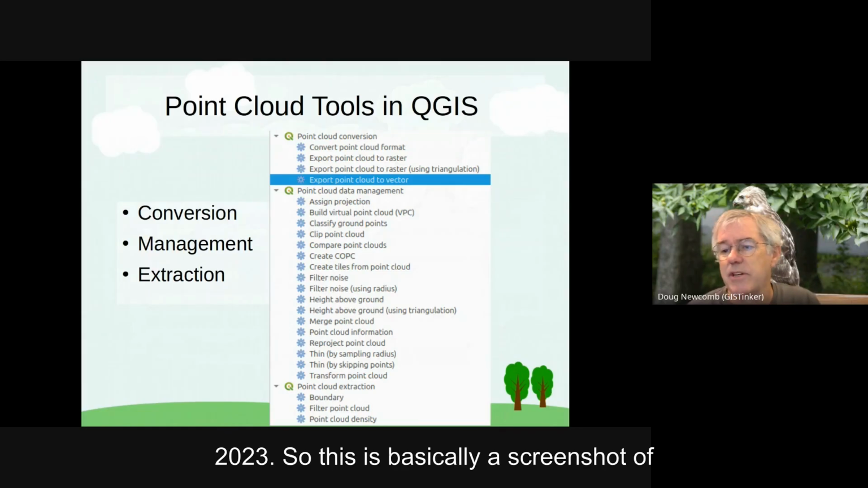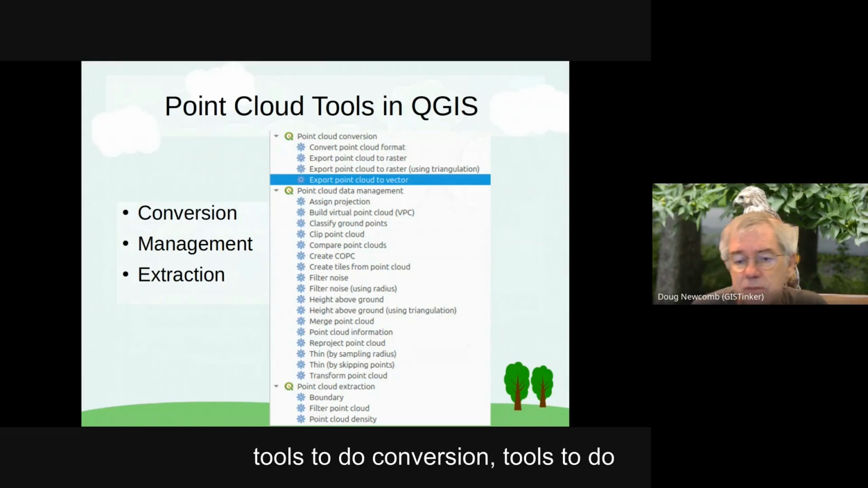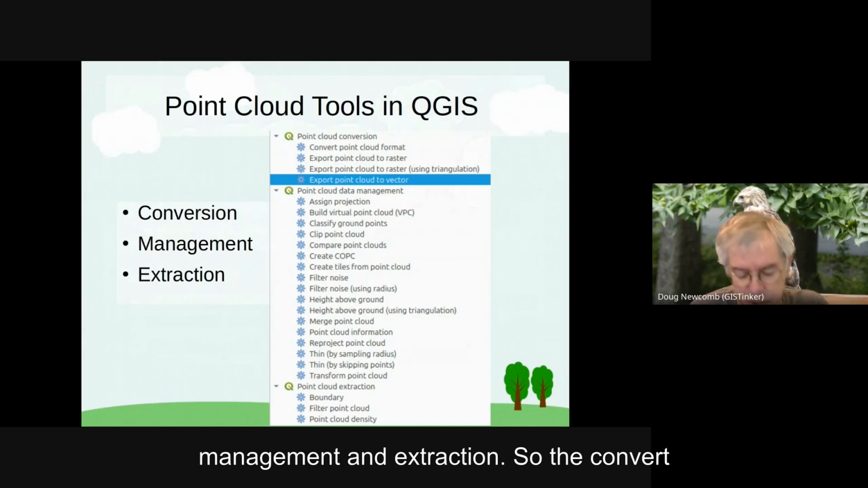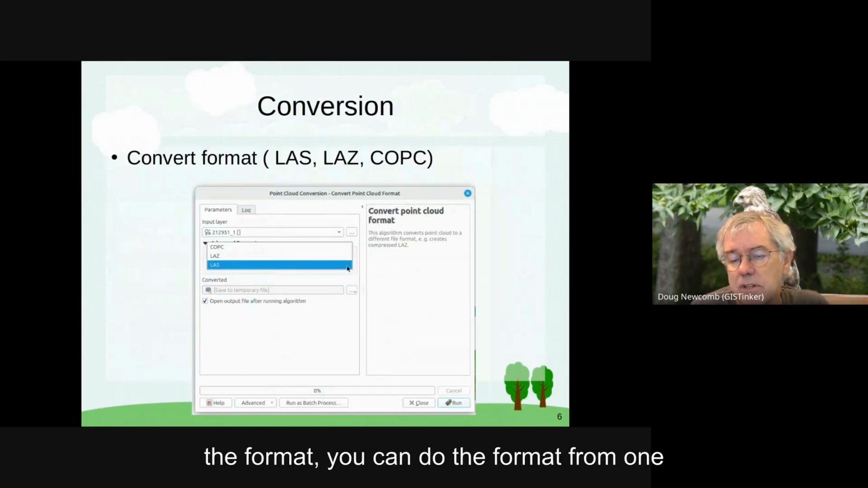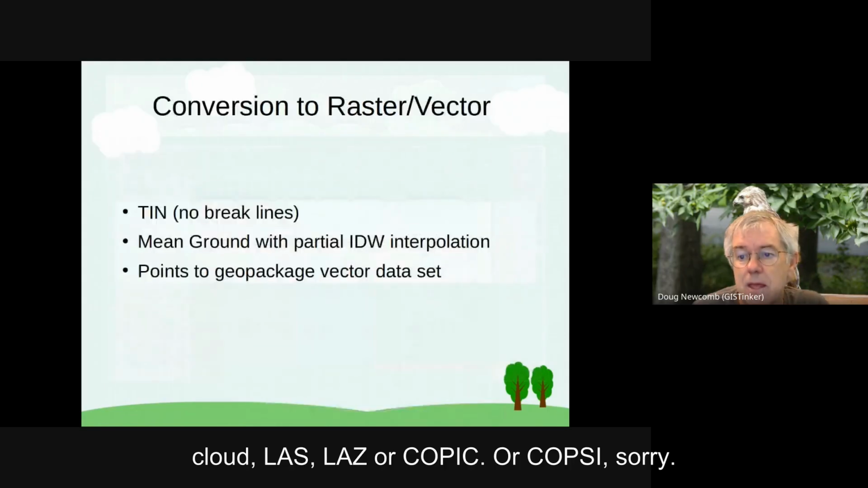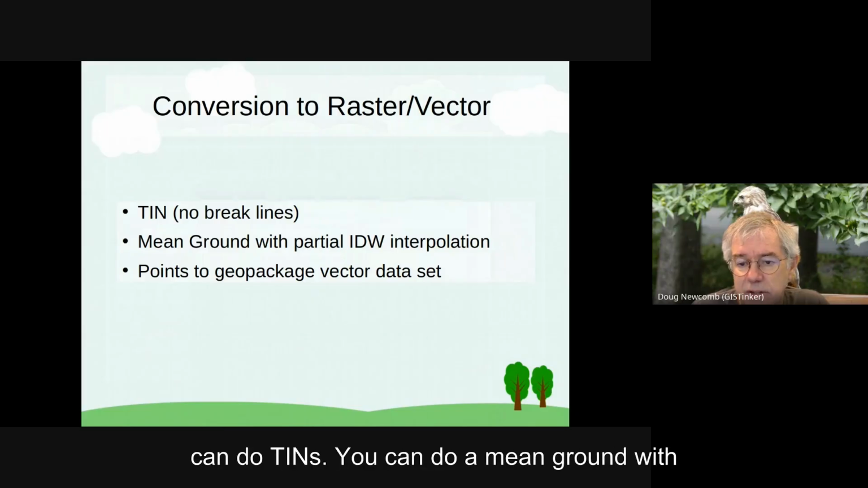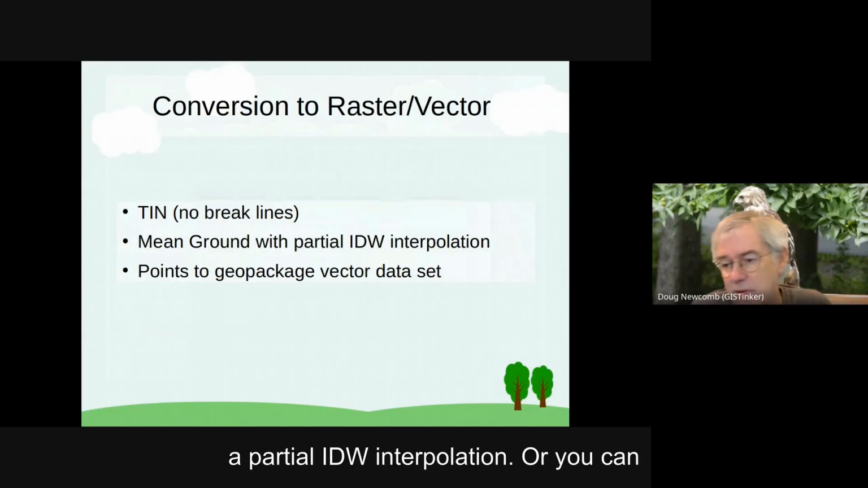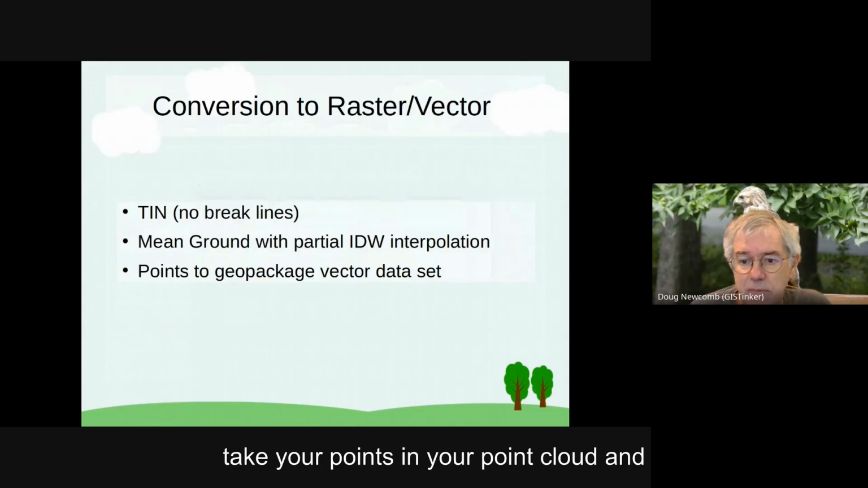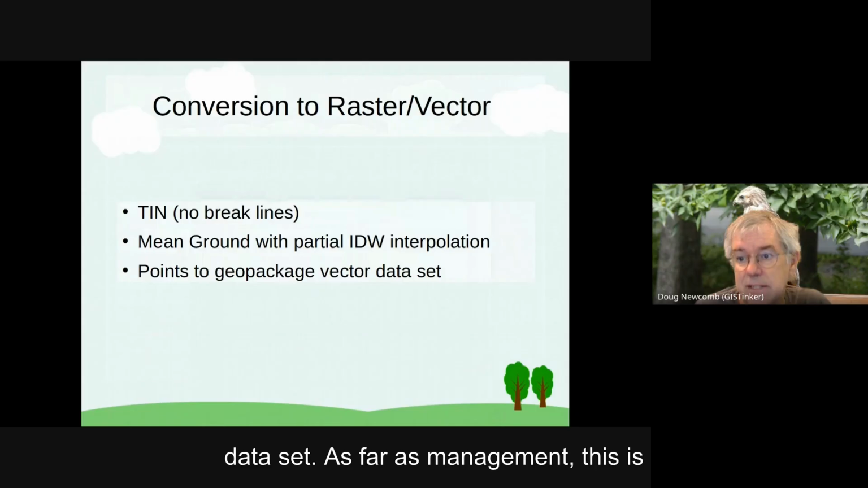So this is basically a screenshot of all the point cloud tools in the processing menu for QGIS. You've got tools for conversion, management, and extraction. To convert the format, you can go from one point cloud format to another: LAS, LAZ, or COPC. You can convert to raster and vector. You can do TINs. You can do a mean ground with a partial IDW interpolation. Or you can take the points in your point cloud and put them into a GeoPackage point vector dataset.